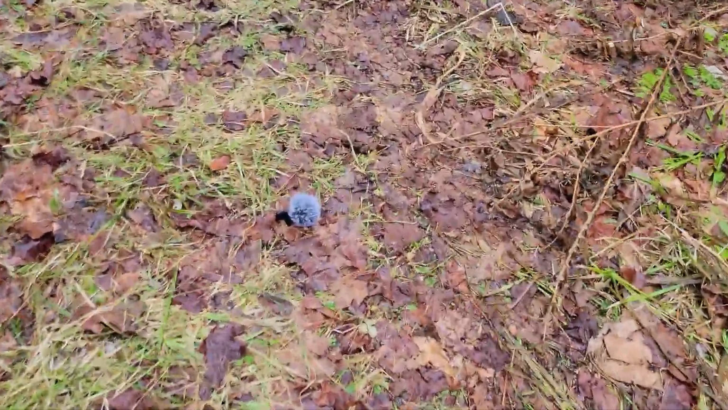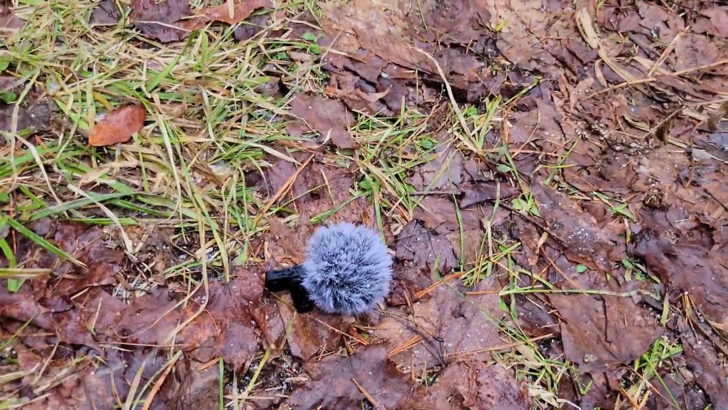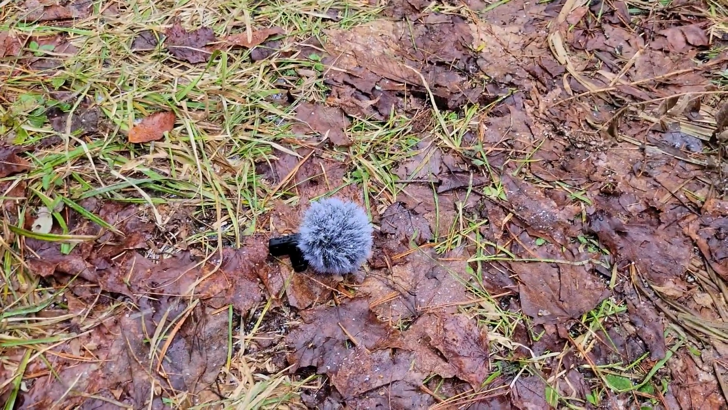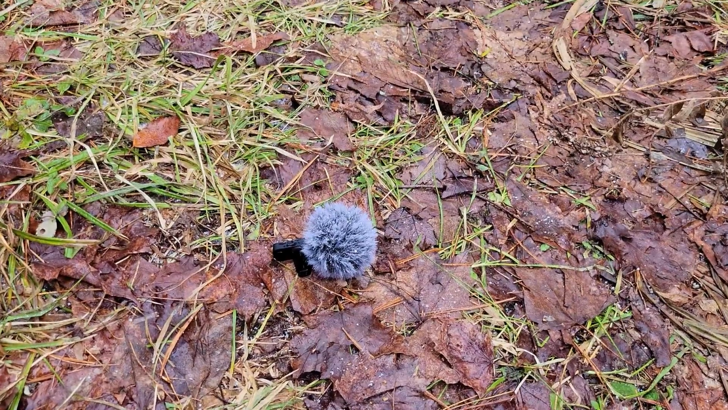Retrace your steps and you shall find. This is what I lost yesterday, and now I know to put it in my pocket after I use it, and then our problems are solved.